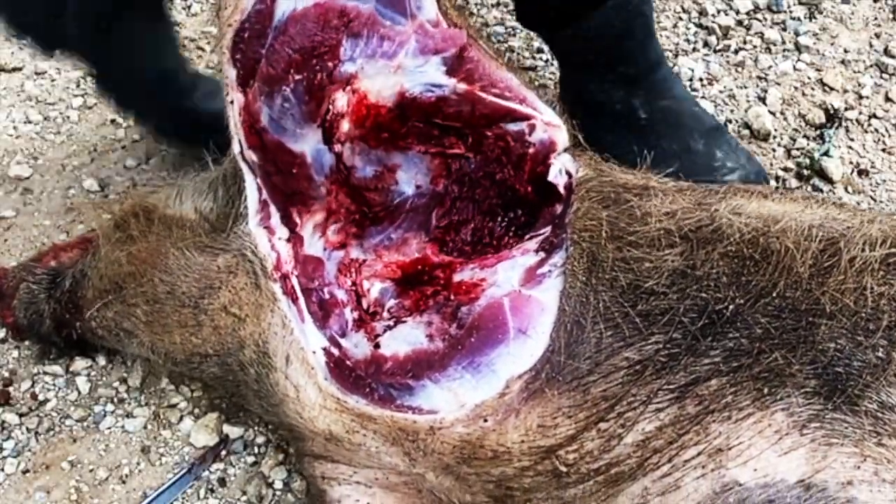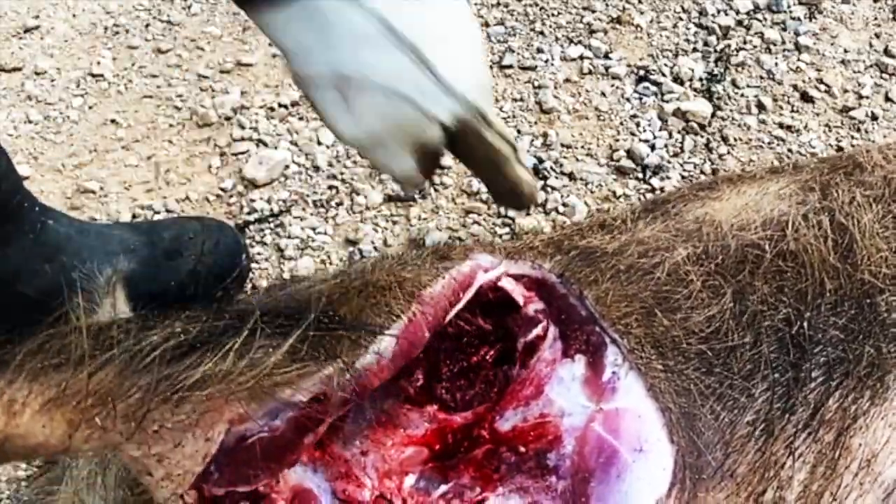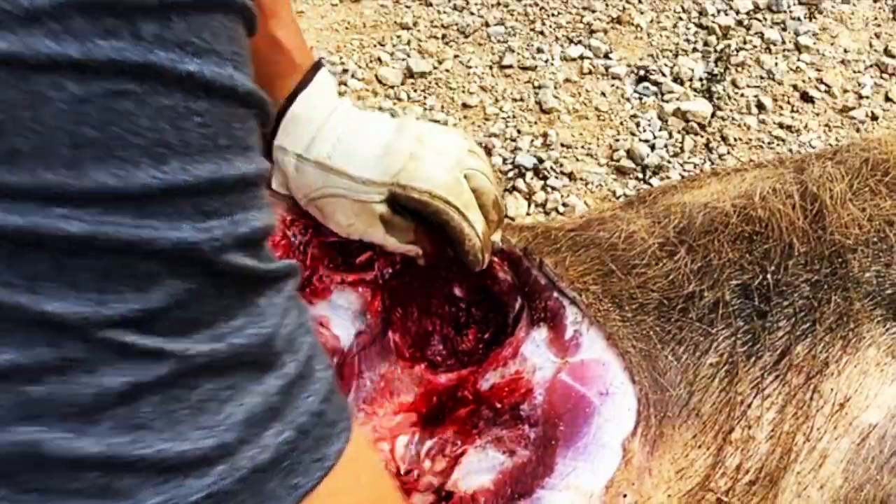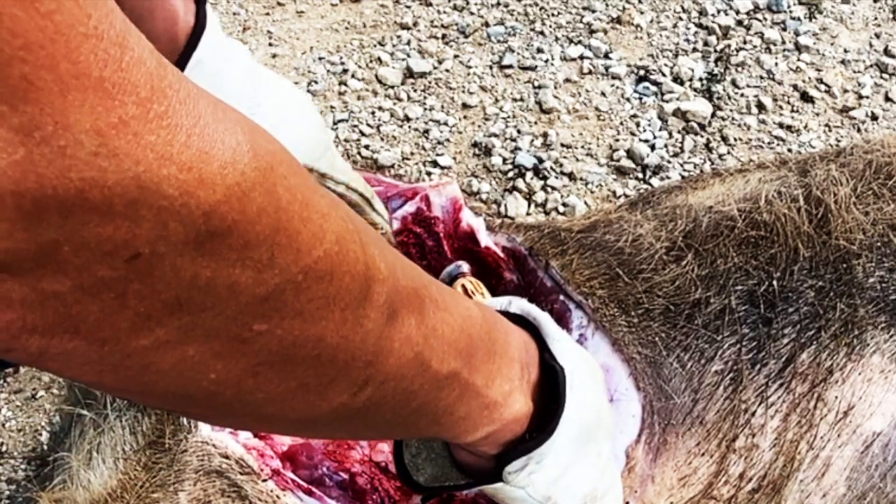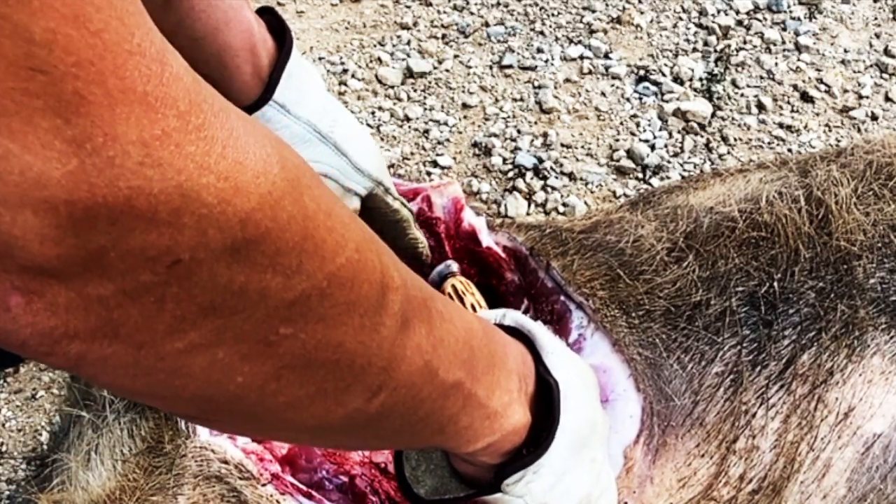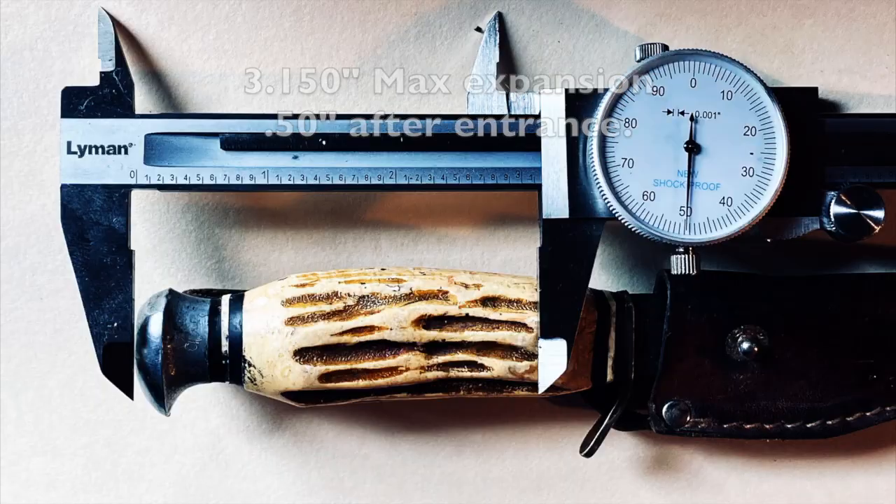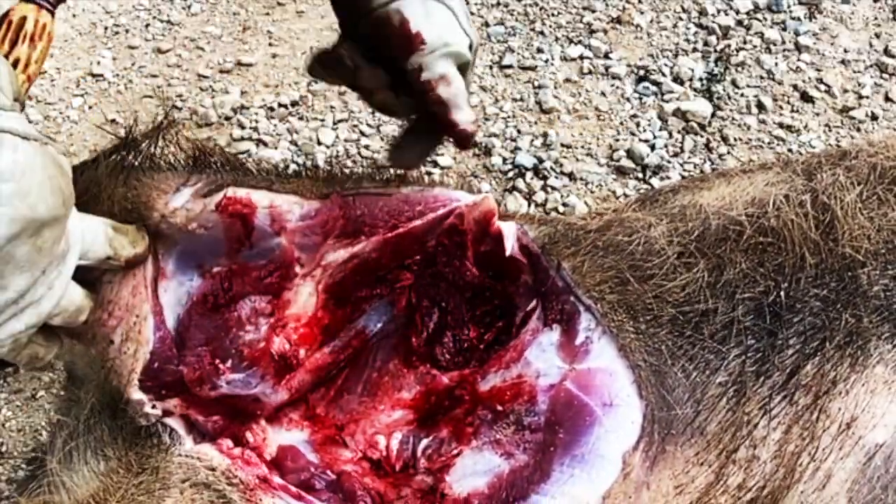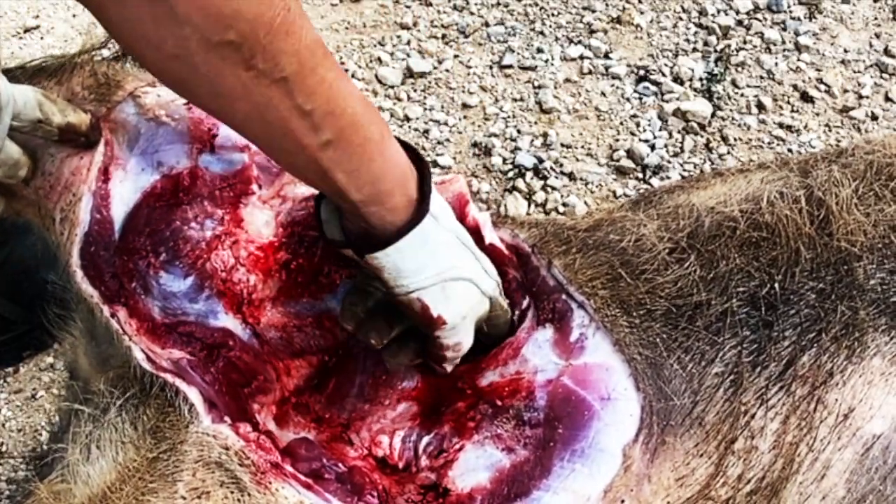Let me turn the hog a little bit. So the shot went in right there and it traveled that direction. And it is about, where'd that knife go? Really? Oh, here it is. I'll measure this when I get into the house, but it is about the width that goes to that bone right there. But that's a pretty good fist punch. So it expanded rapidly as soon as it entered the shoulder and went through that material and blew through there. Yeah, that's all busted out.